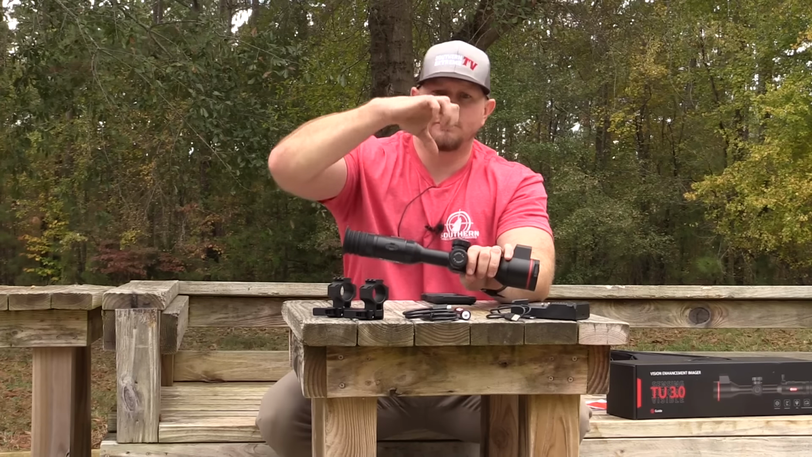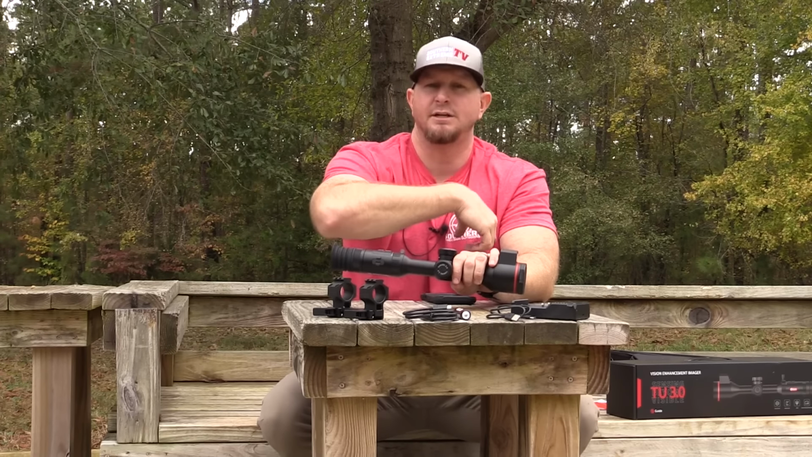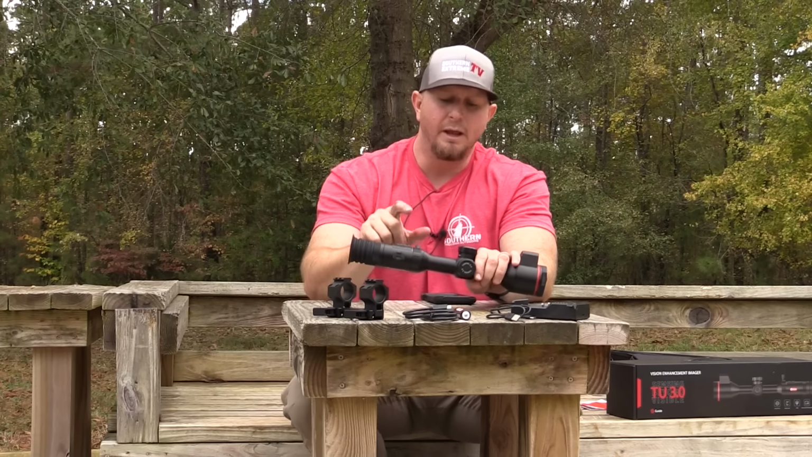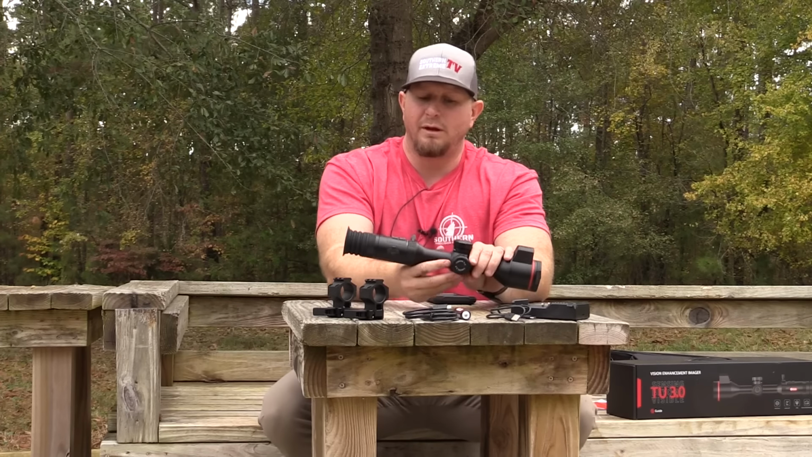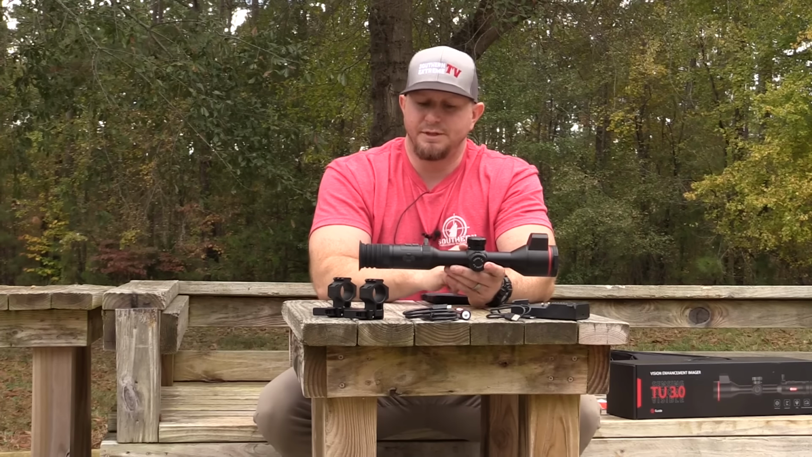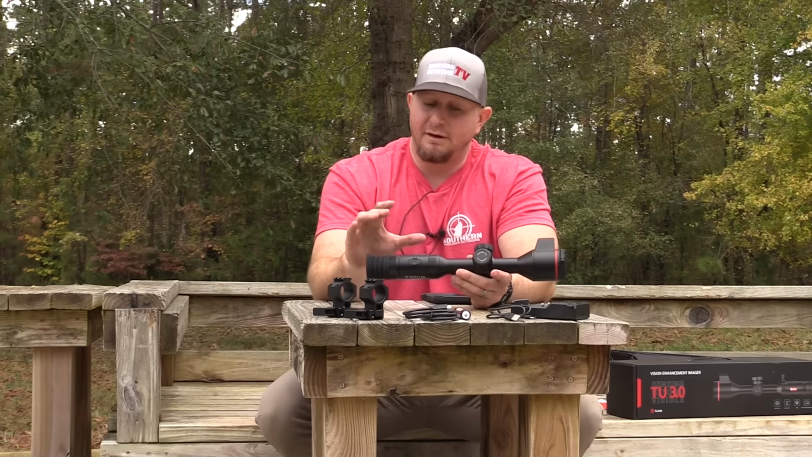If you're used to going, like, if your base magnification is at 3 and twisting over to 9 like a normal Vortex or a normal Athlon, this is going to feel very normal and very at home to you. So I really do like that feature with this optic. The button layout is very simplistic as well.